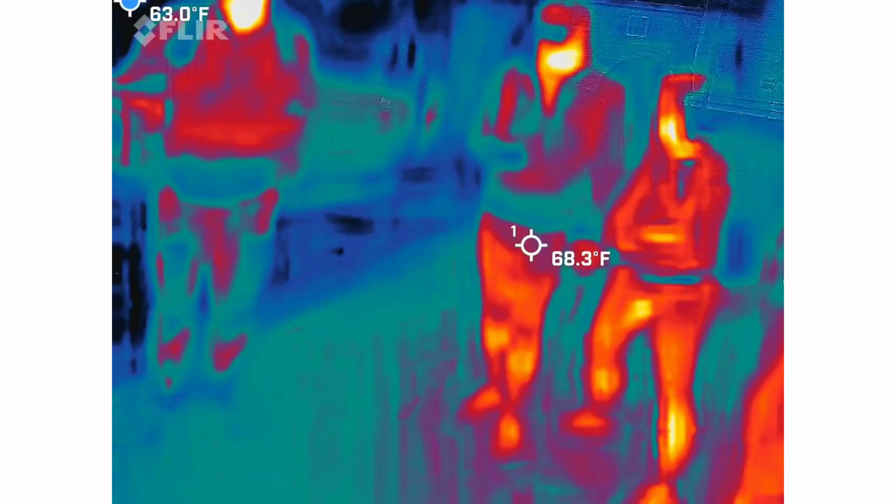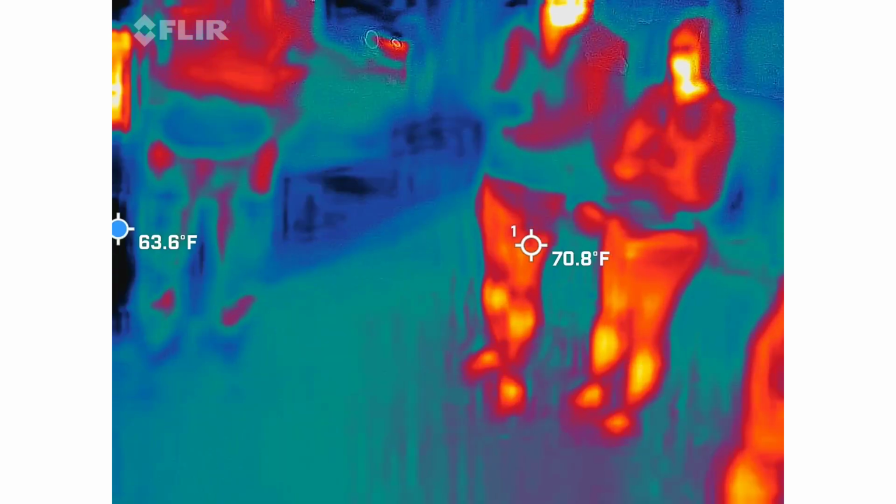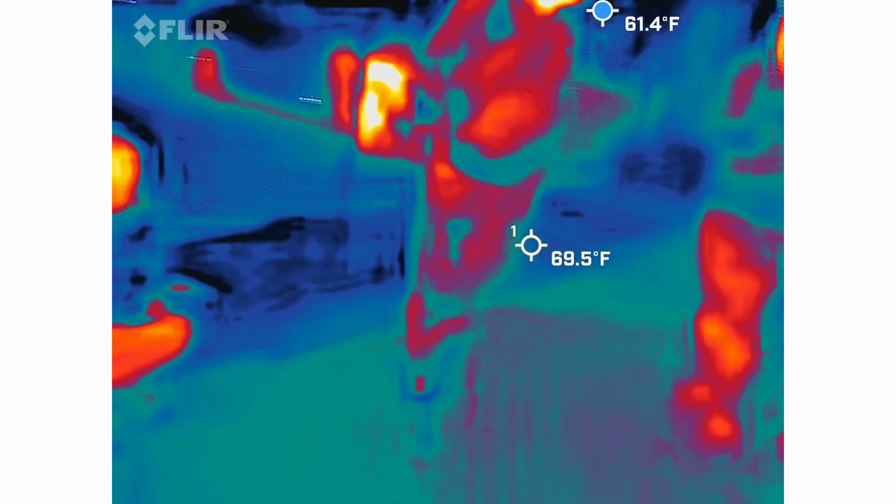So we are going to spread out. Again, keep in mind, lots of vehicles in here. Don't go in between the cars. These cars belong to people that work down here. A lot of times they come down here for their breaks and they'll take a nap. We don't need to shove an infrared camera in their car as they're kind of trying to take a nap. So kind of keep that in mind.